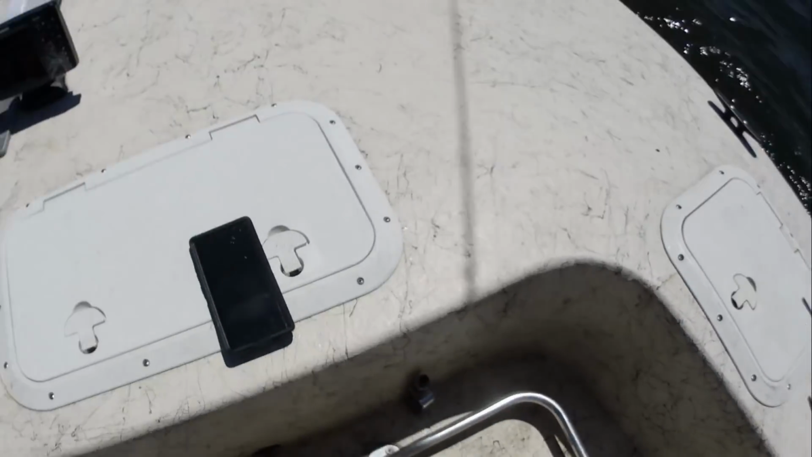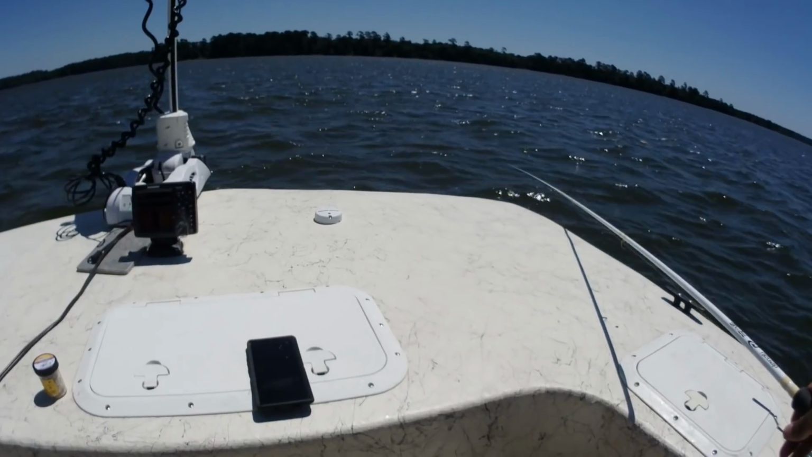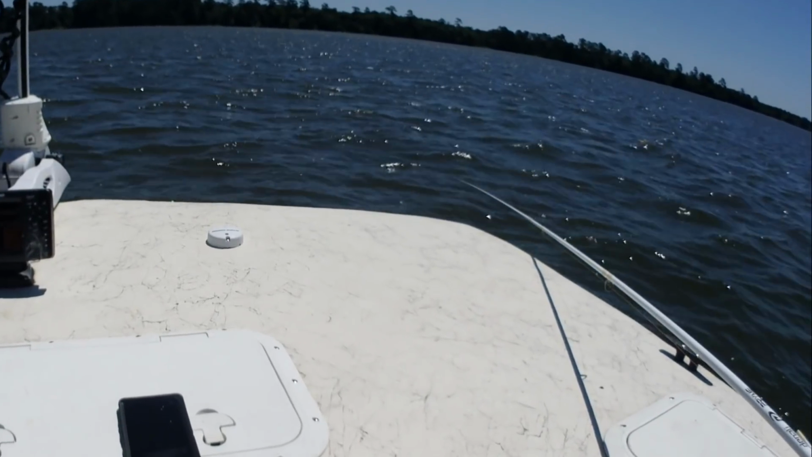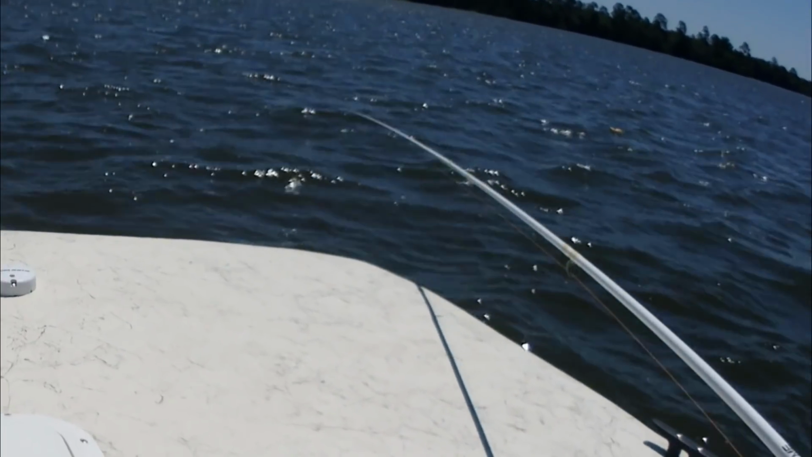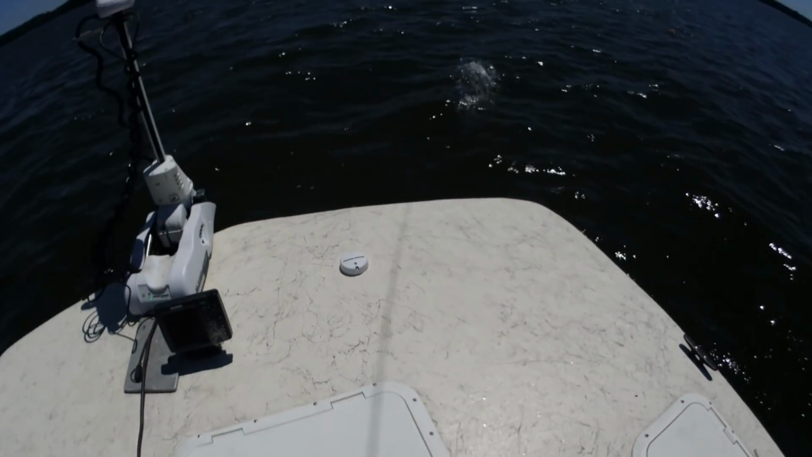They liking that short green shark. There go five.